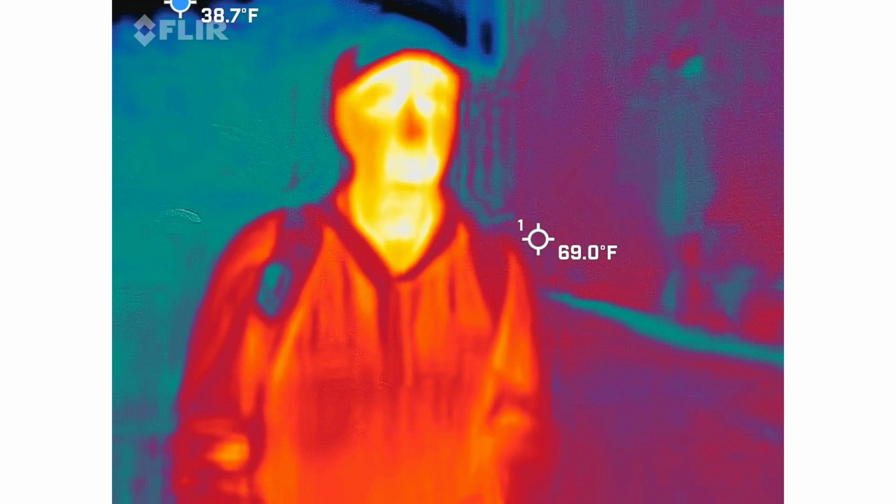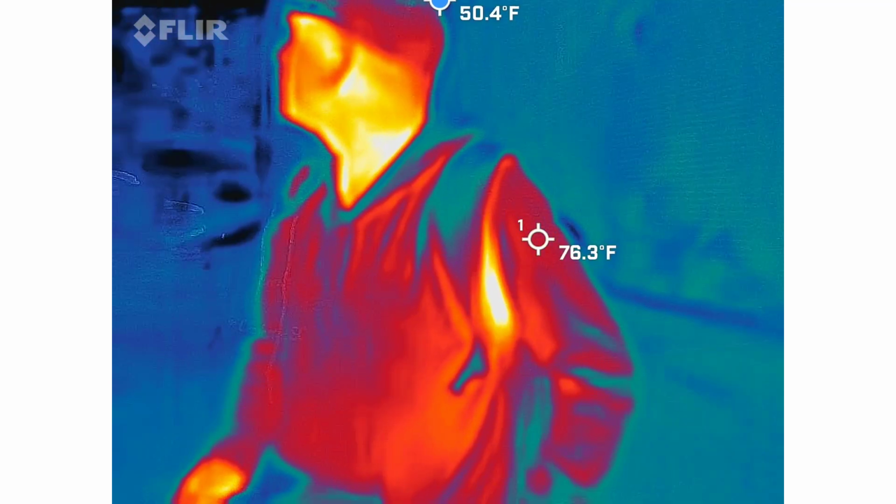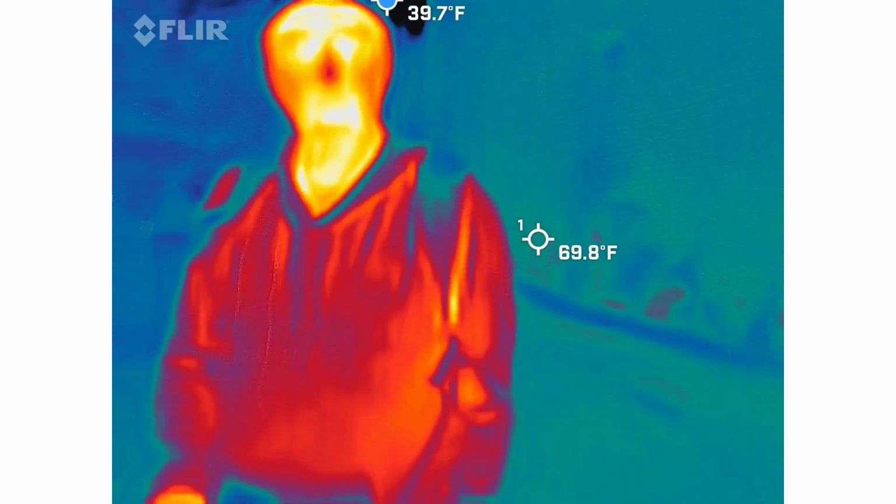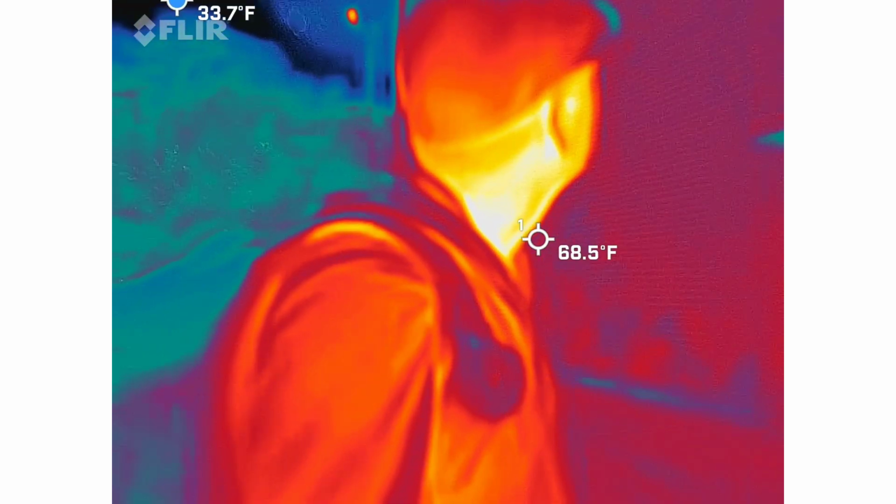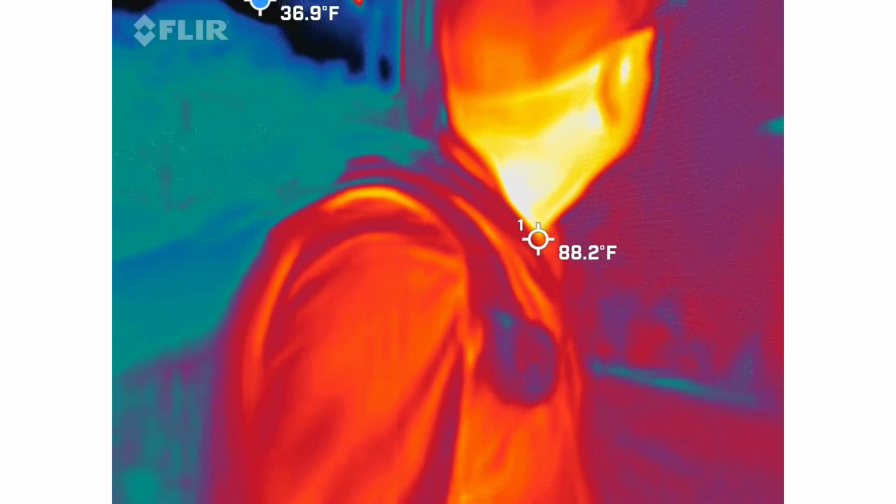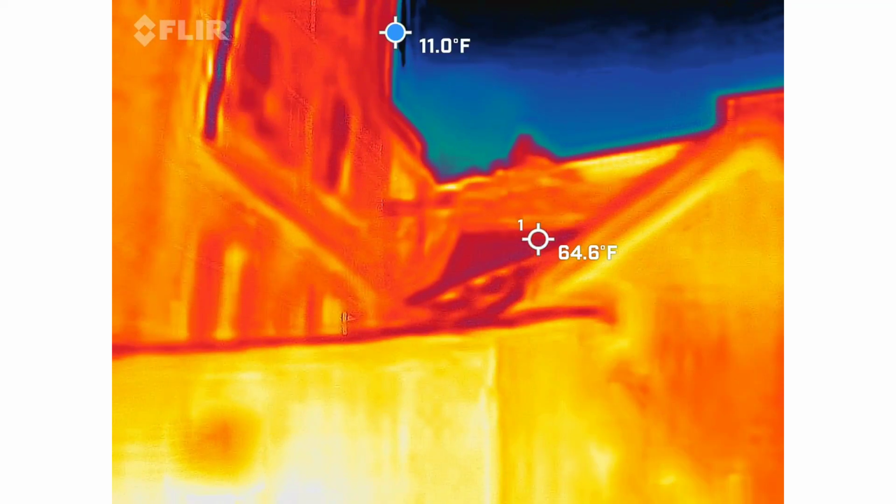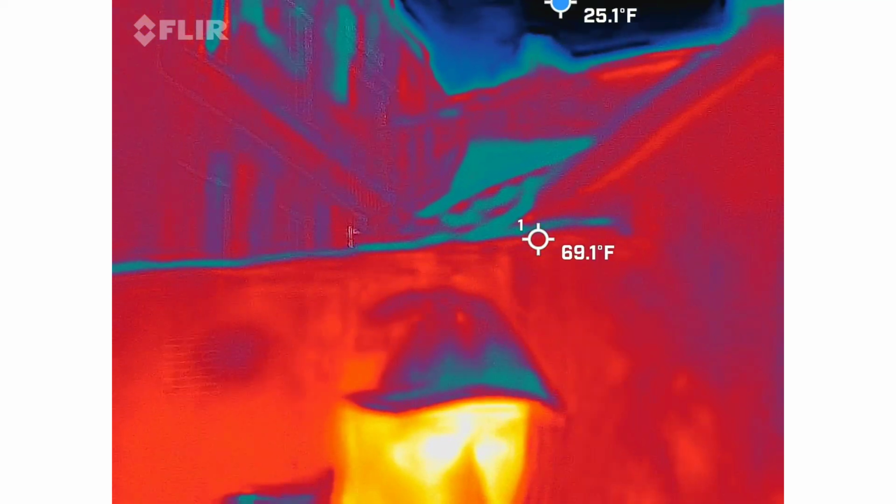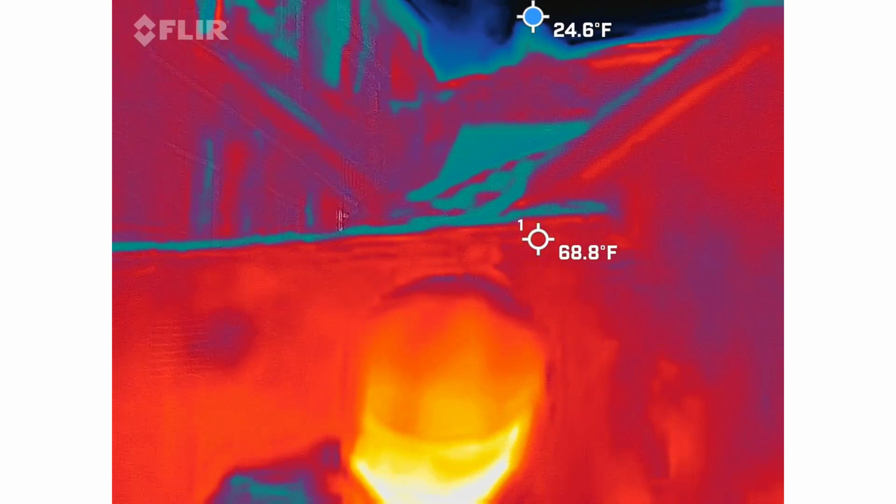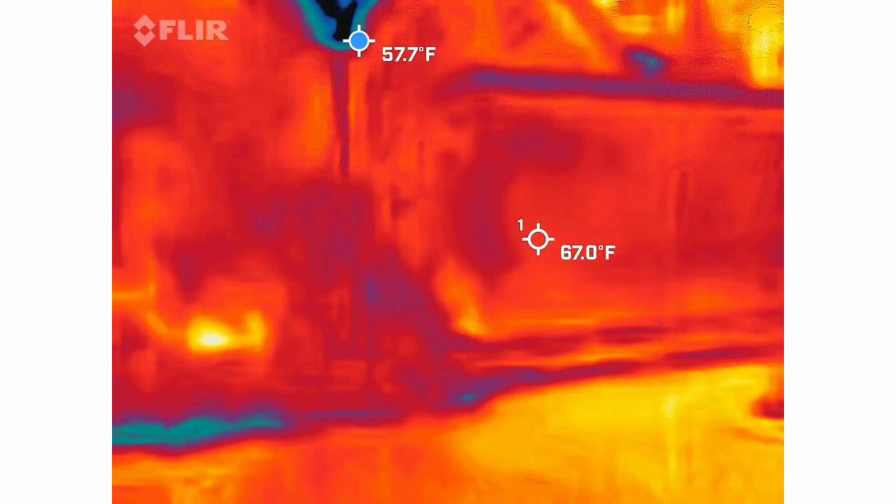So behind it's in the 30s here. Everything I've seen where I've picked up sky has been in the 30s, but right up there it's in the teens. Interesting. In that little portico or deck area, it seems to be in the teens. It's definitely worth taking a look at. I don't know that it's anything, but that's the first time I had seen anything that low.